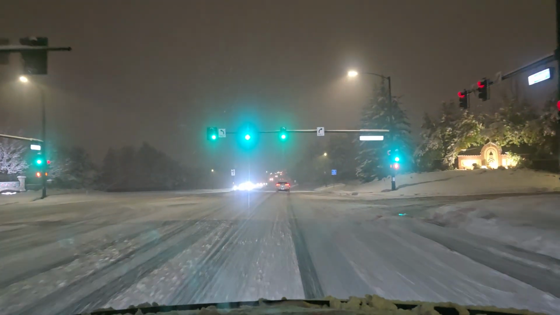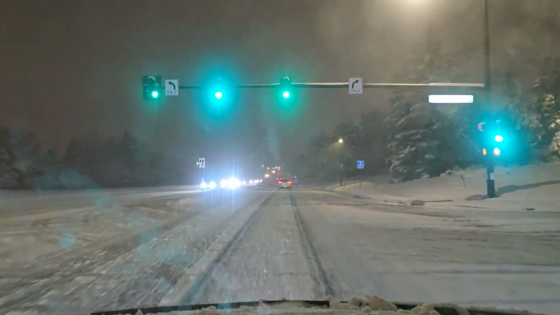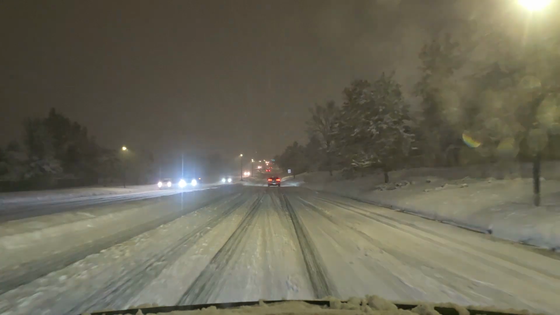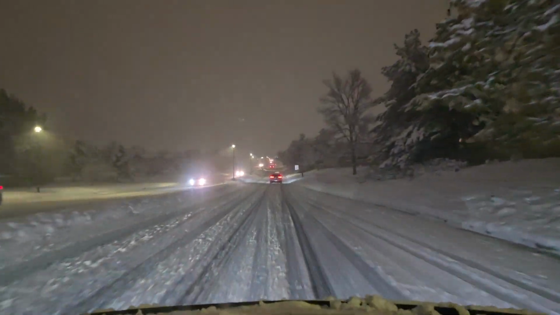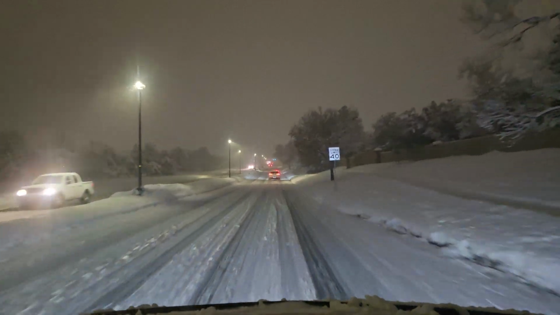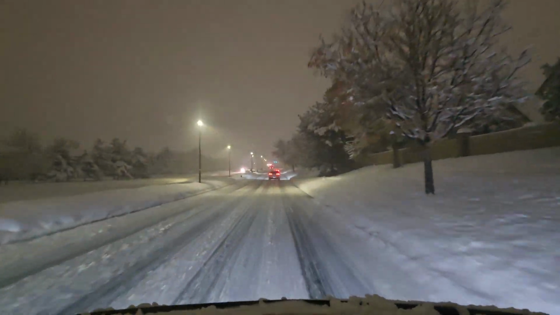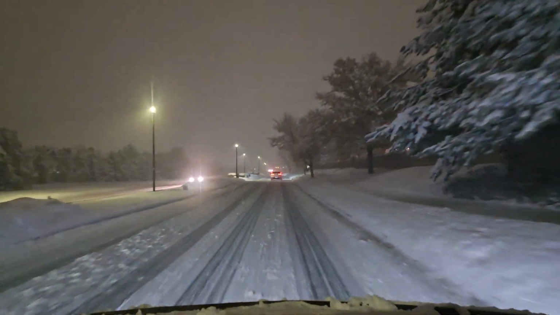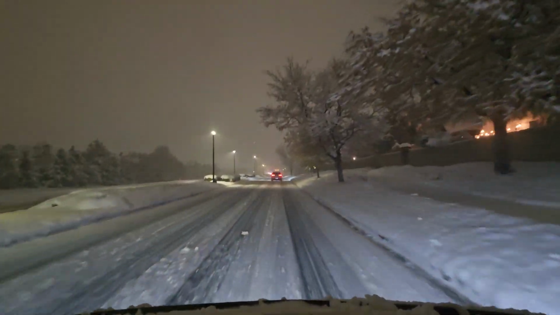Yeah, the windshield's starting to get a little foggy, so I might have to turn the blower back on. So it's going to get loud in here. See, now I'm actually doing 30 and I haven't touched the gas pedal at all. So I'm going to tap the brakes a little, try to slow down.